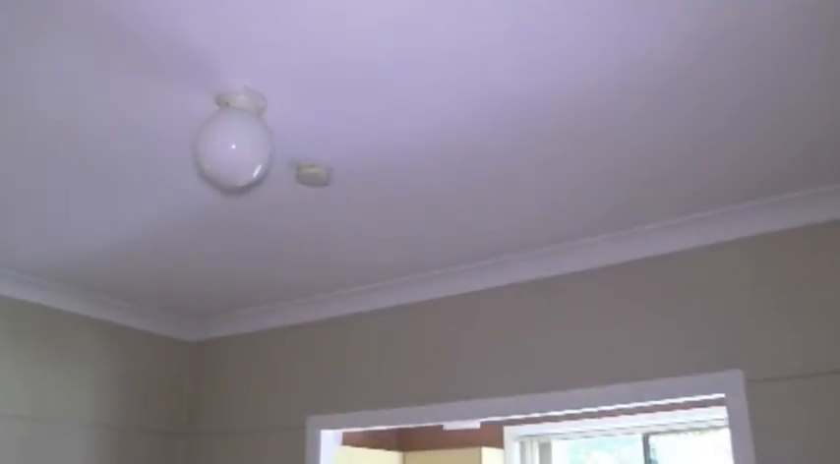Dining room detail generally appears to be pretty straightforward again. Exposed timber floorboards, walls look to be okay, and additional smoke alarm for this area. I've not tested that smoke alarm. Looking at the framing, again, no significant thermal inconsistencies. All appears to be quite reasonable, pretty straightforward.